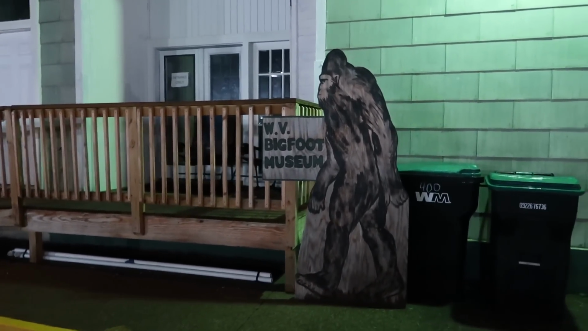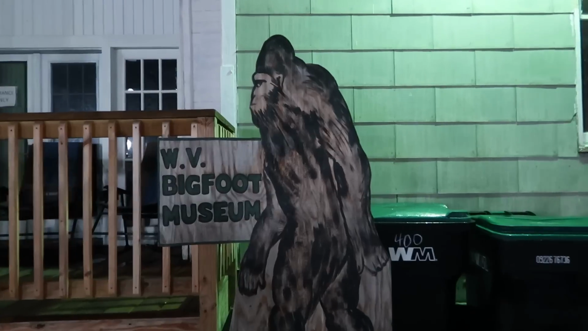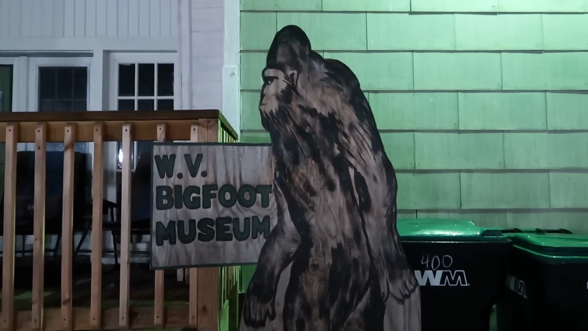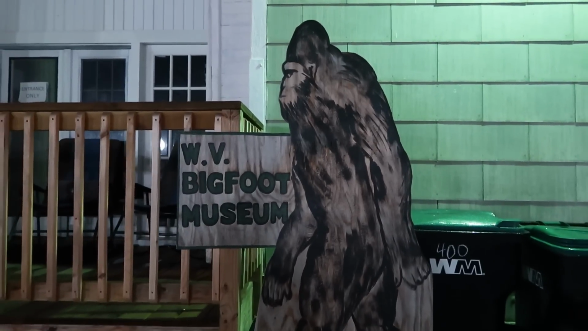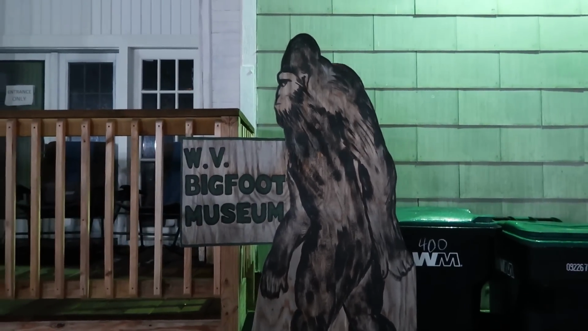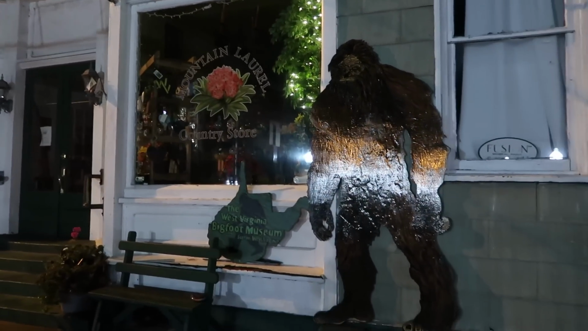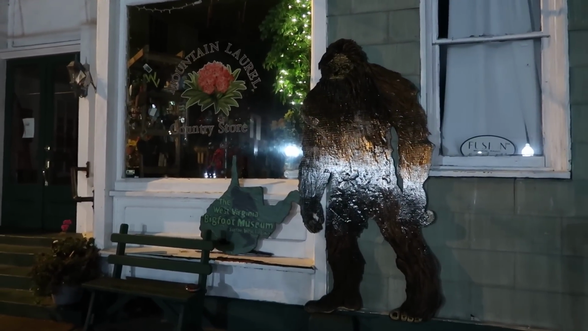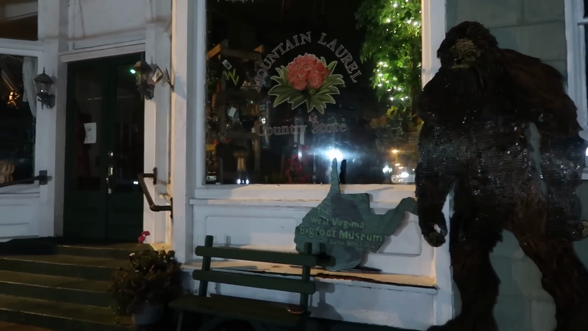You know, we talk about the West Virginia cryptids, but Bigfoot's everywhere. He's kind of an everywhere cryptid. He lives almost anywhere in the United States. Yeah, the Mountain Laurel Country Store there, just kind of connected to the West Virginia Bigfoot Museum.